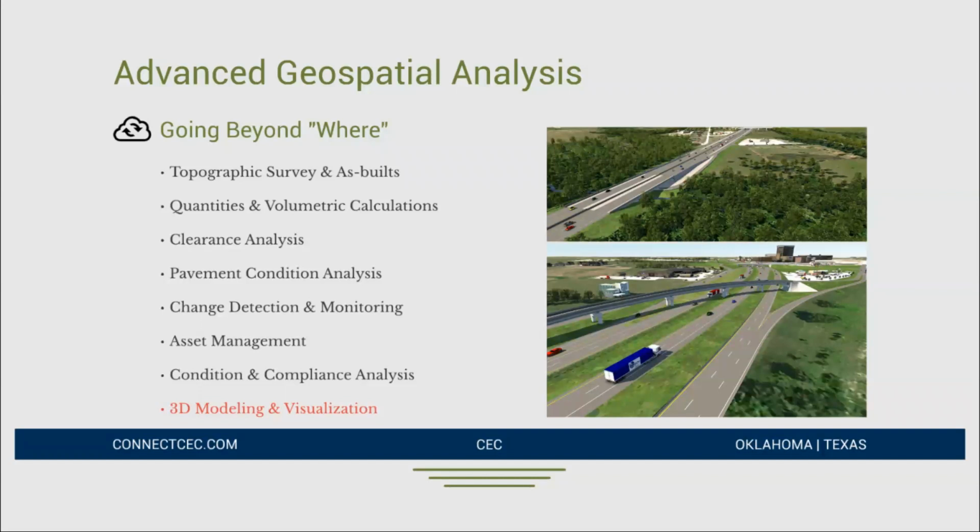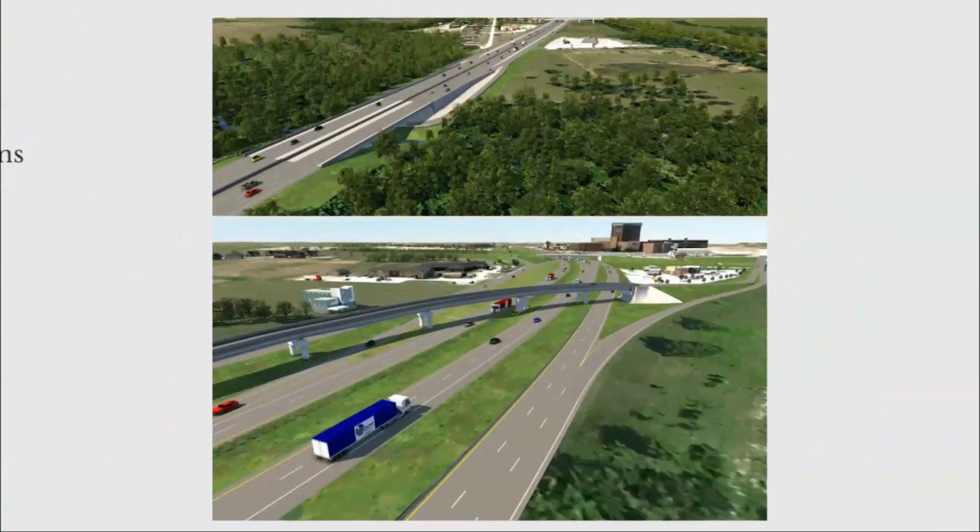So if you have a really accurate, very detailed existing model, that helps you create a much better and much more comprehensive preliminary design. So a lot more of that work is happening up front, and the back half of design is getting more into the details.